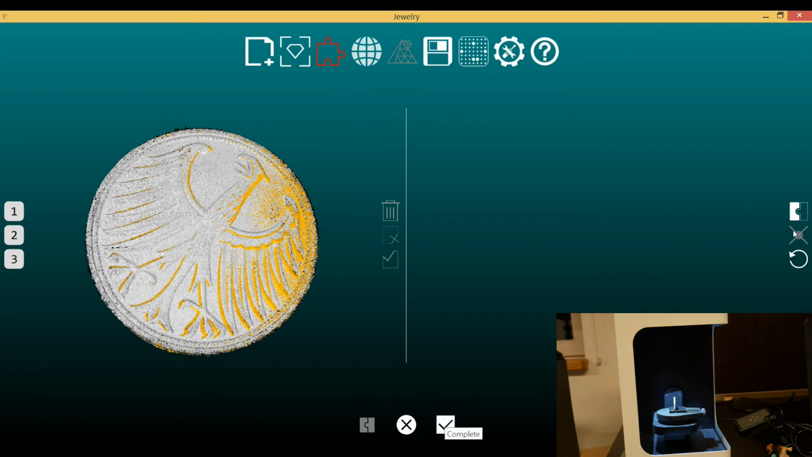So after you are finished, you can complete here over that button, and you will be forwarded to the merging. And if you are not satisfied with your alignment, it is possible to go back over unaligned scans, or you can as well refresh your view if you didn't define the points, and you will be going back the step before. But in this case, everything's fine.